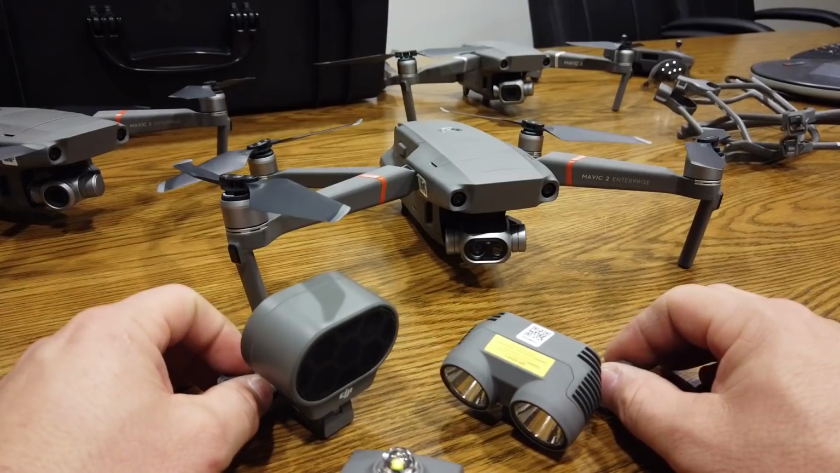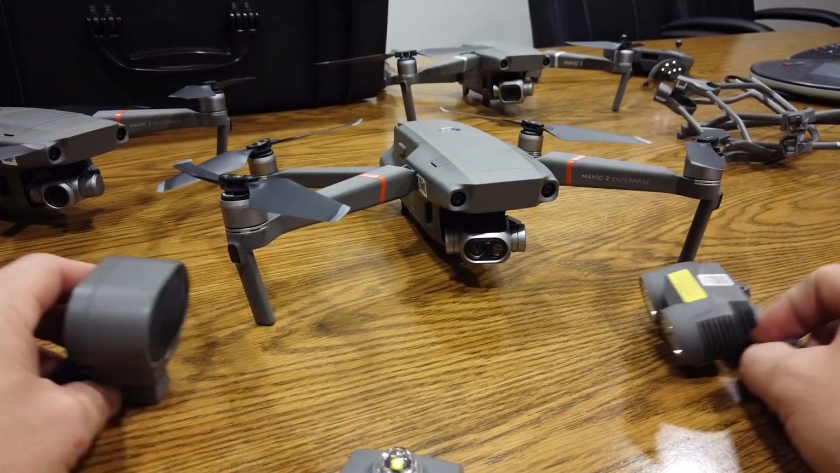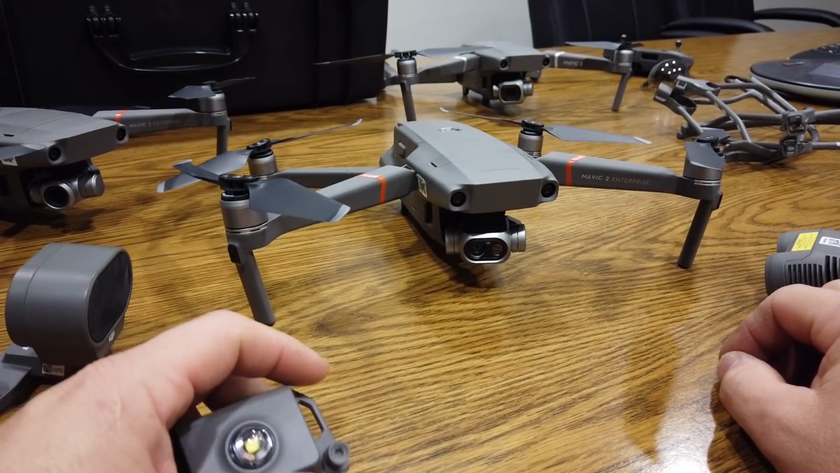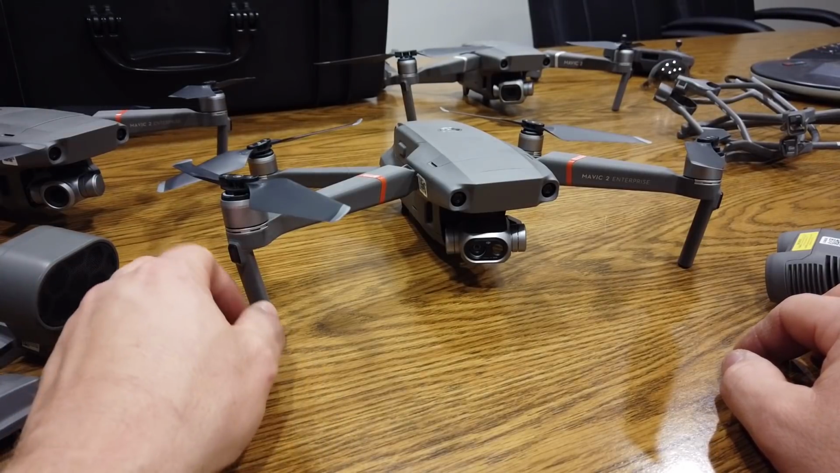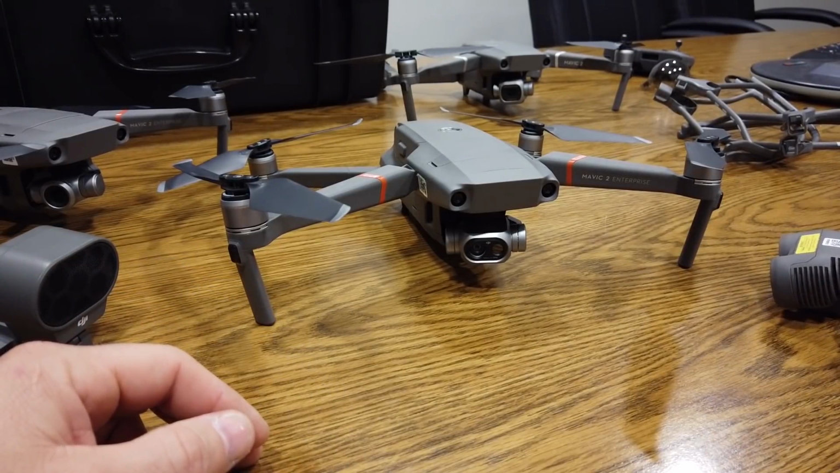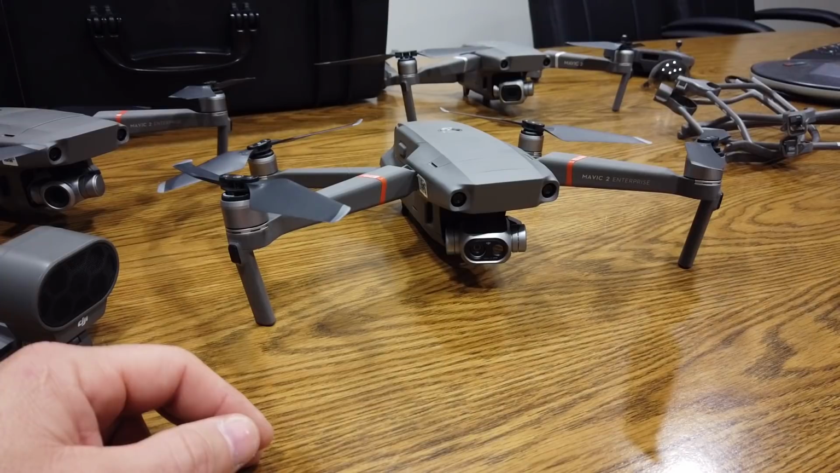So let's talk about some of the uses that we had it on. We have flown this on real emergencies. It's performed well on all the emergencies we flew it on. Structure fire and grass fire. I wasn't really expecting it to perform as well as it did. There's a video of it out there. It performed really well. The incident command and my chief Baker, both of them were very pleased. It was used both in the fire extinguishing itself, and then also in overhaul to monitor the progression of the fire, find the hot spots, and put them out.